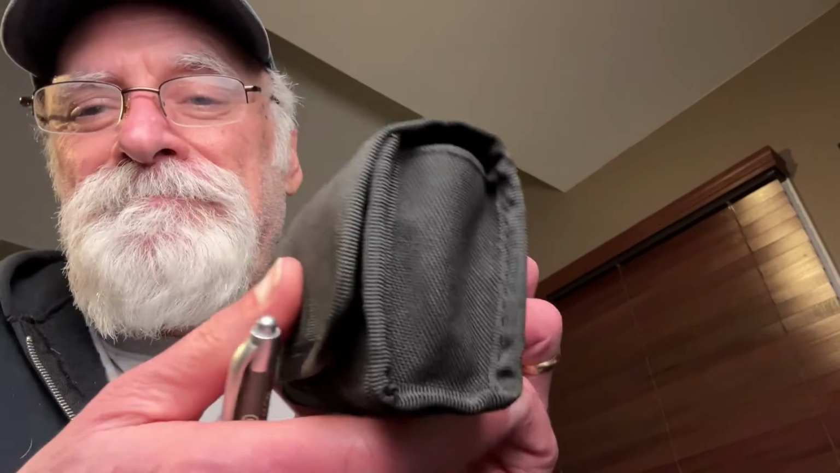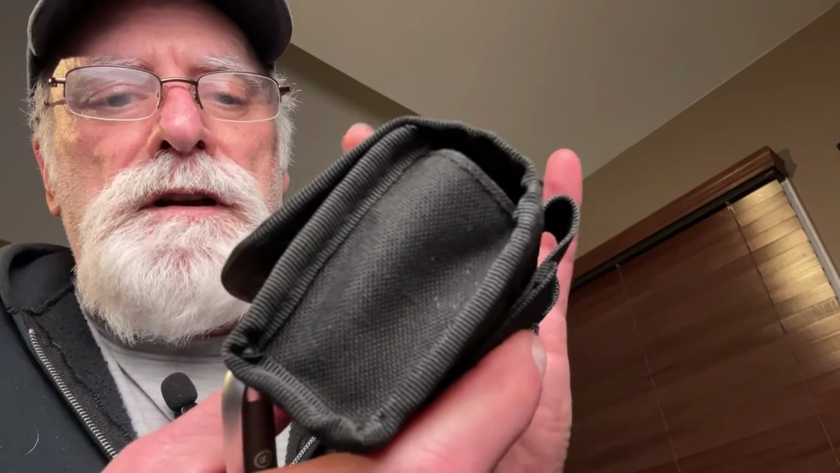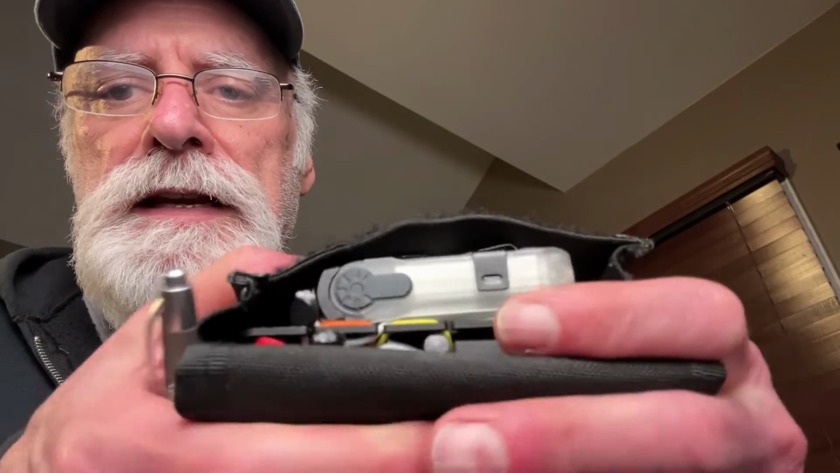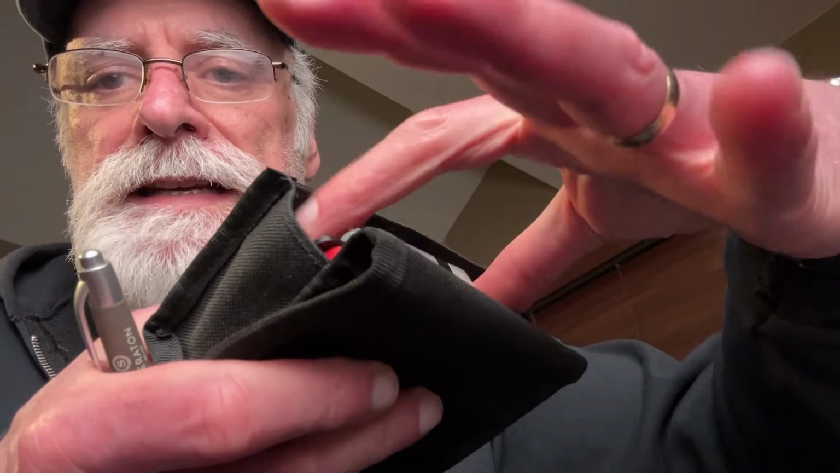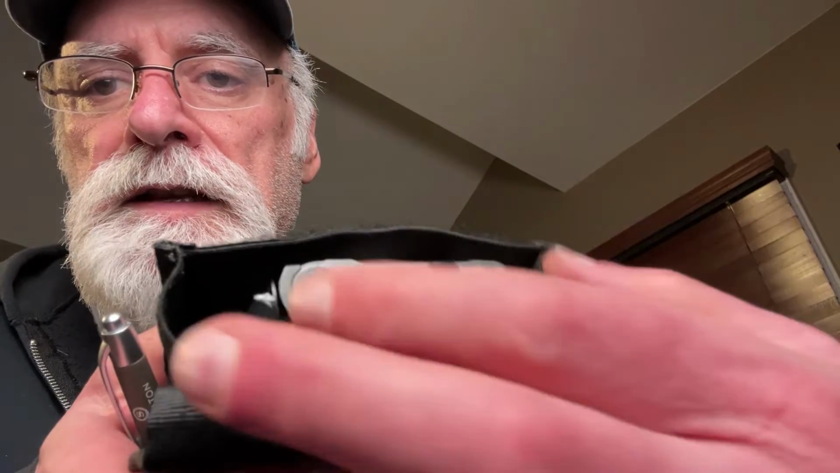Okay, next up, we've got another larger flashlight, and again, we have it in the pouch. This one, just to show you how easy it is to get these things in and out on the rack like this. So the rack is set up on the bottom, and it's very easy. I did not attach the elastics onto this one.